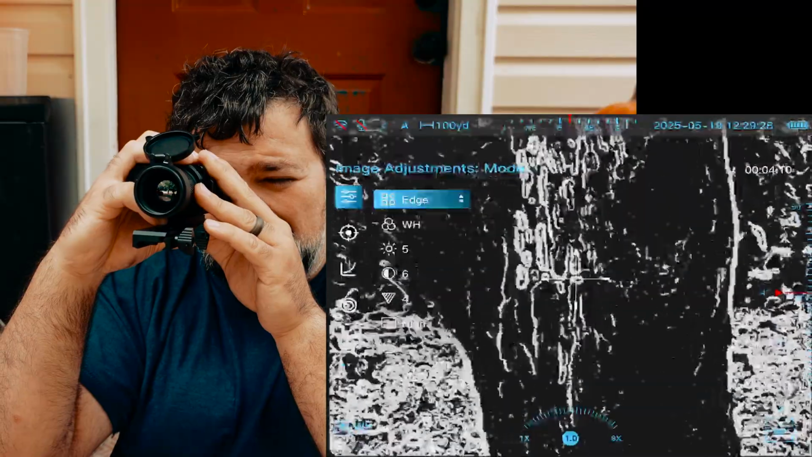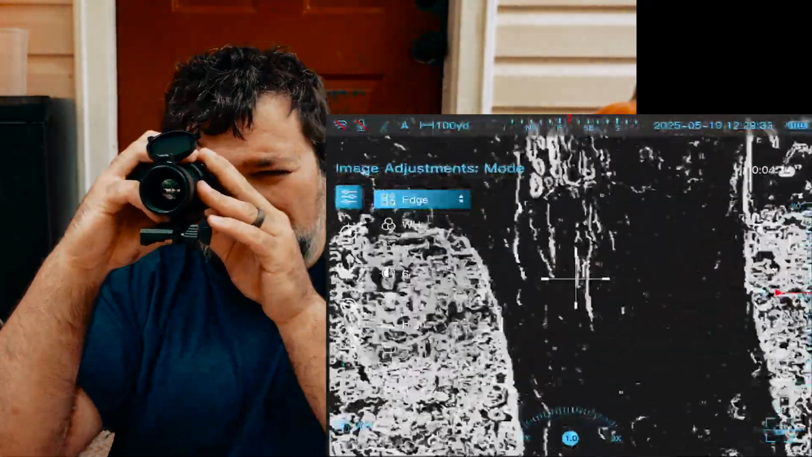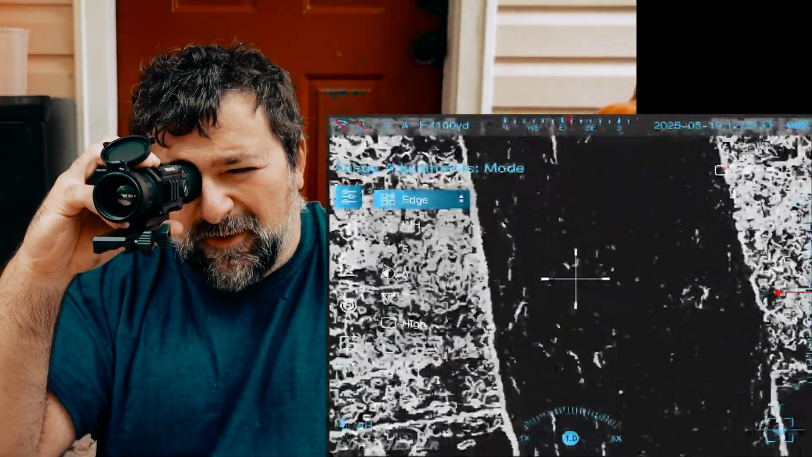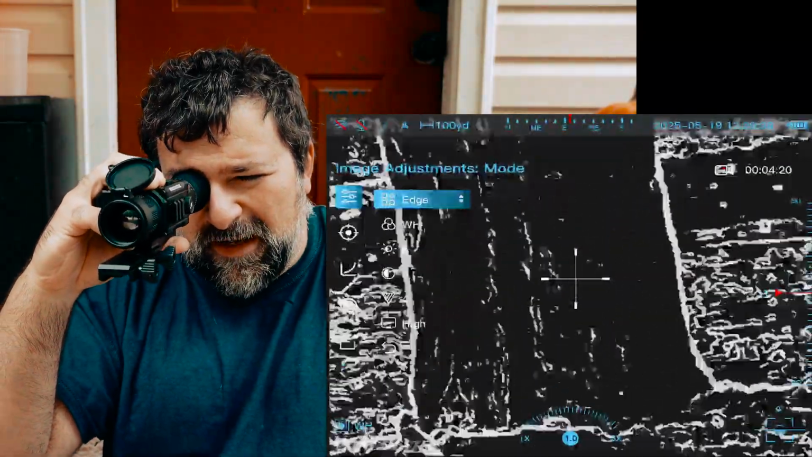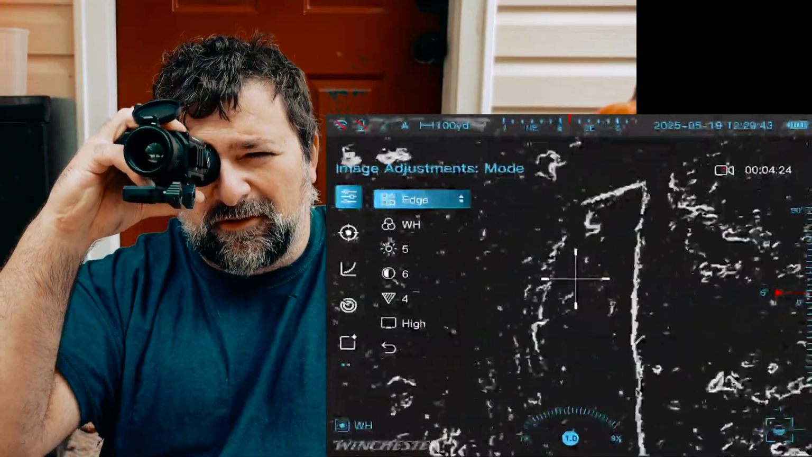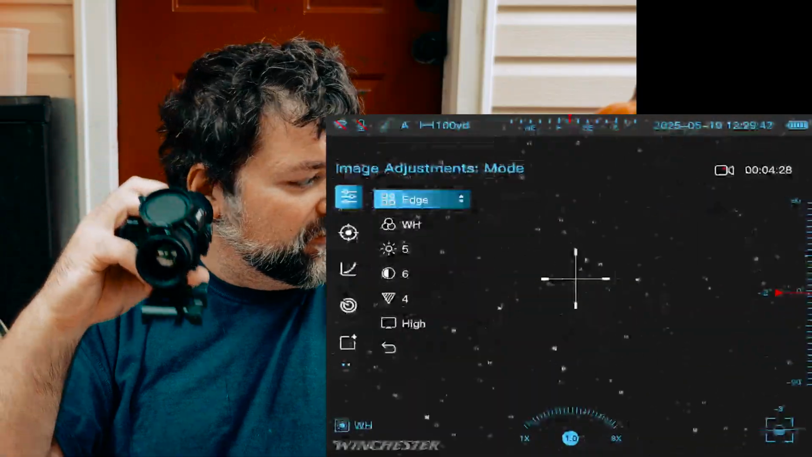Now, it's similar to how Hollow Sun has their little thermal red dot thing that does an outline mode, as well as like Steiner has a thermal that does this as well. But it's the first time I've seen, at least in the 3 thermals I've reviewed, that has this built in right out of the box into your thermal scope.